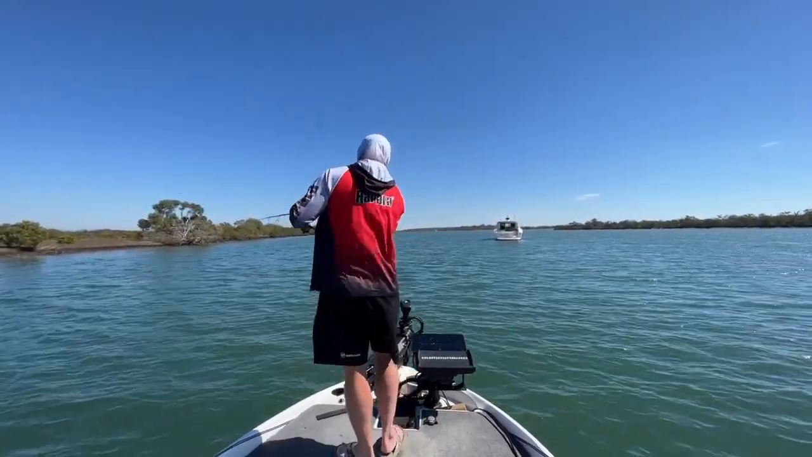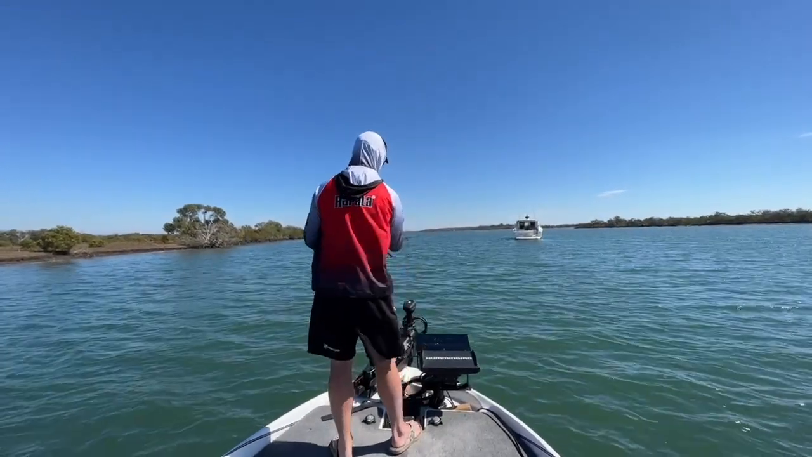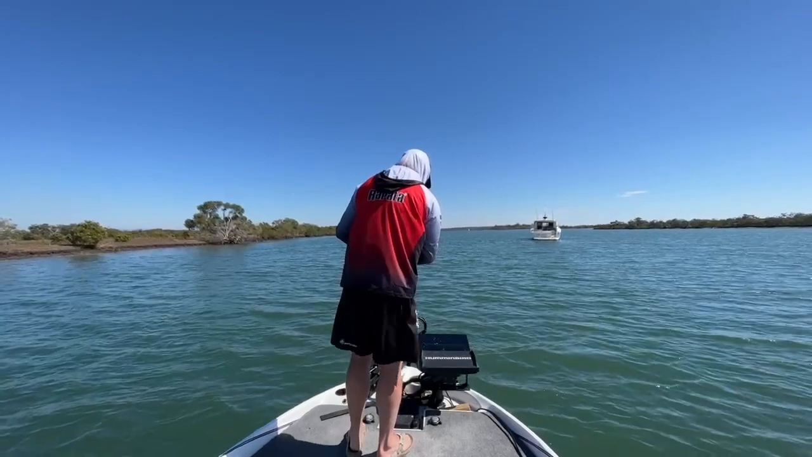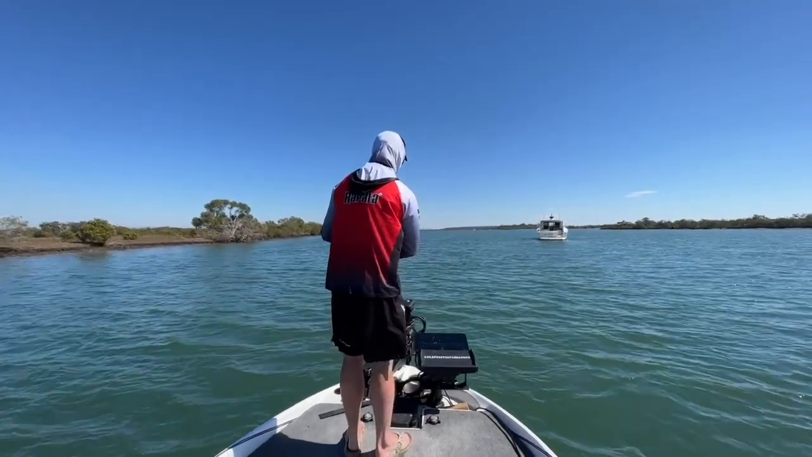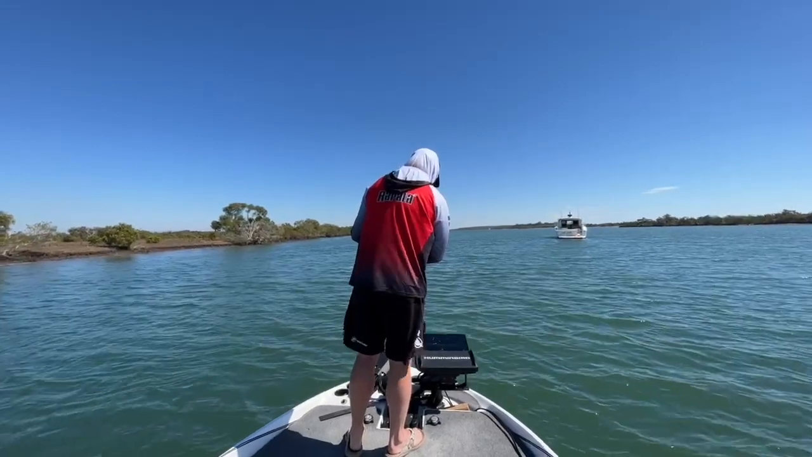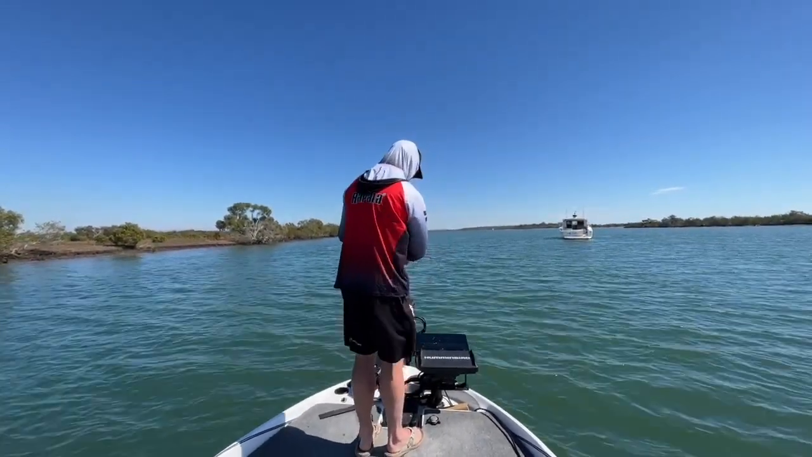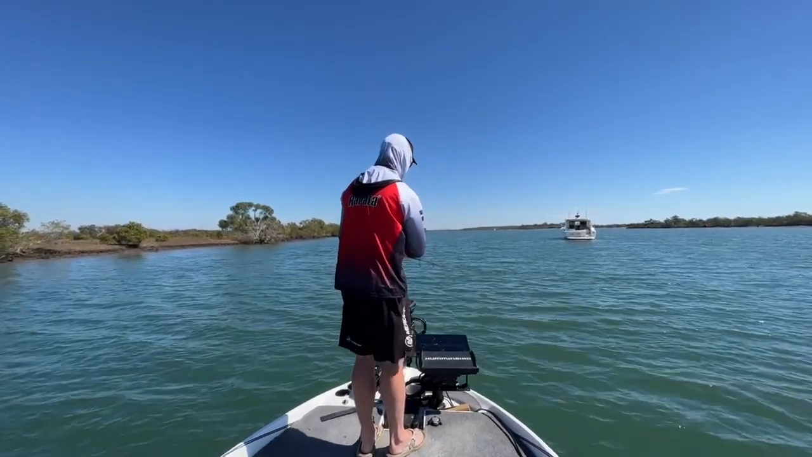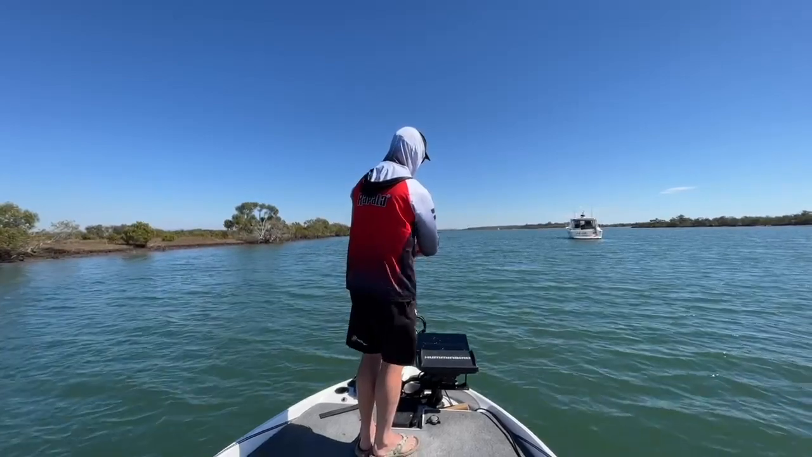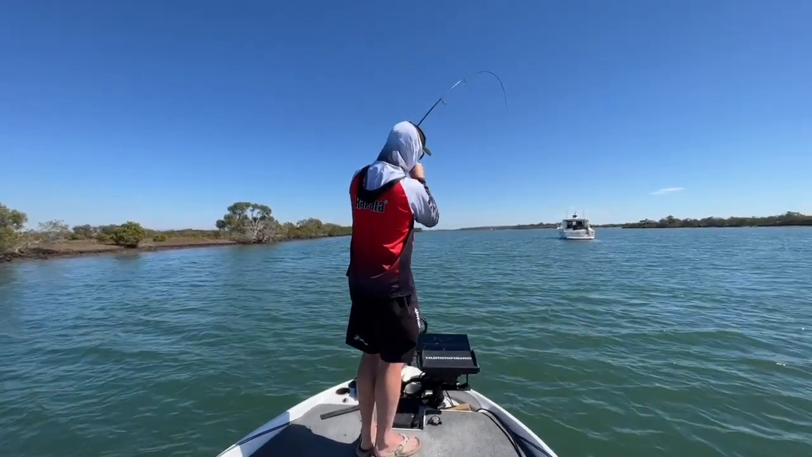See if I can drift into those fish that are 30 feet in front of the boat. I reckon I did all right, drifted into those fish that were 30 foot in front of the boat.